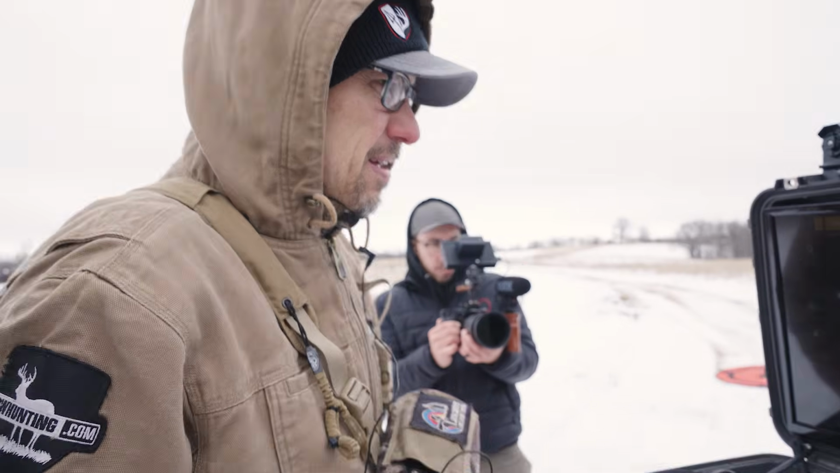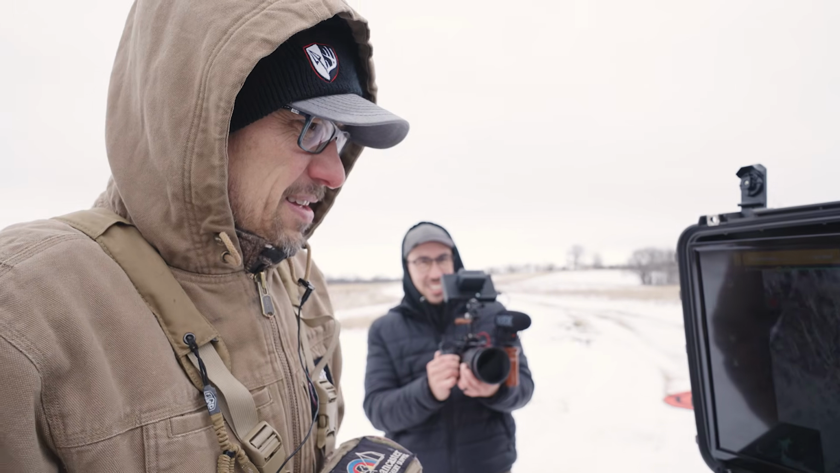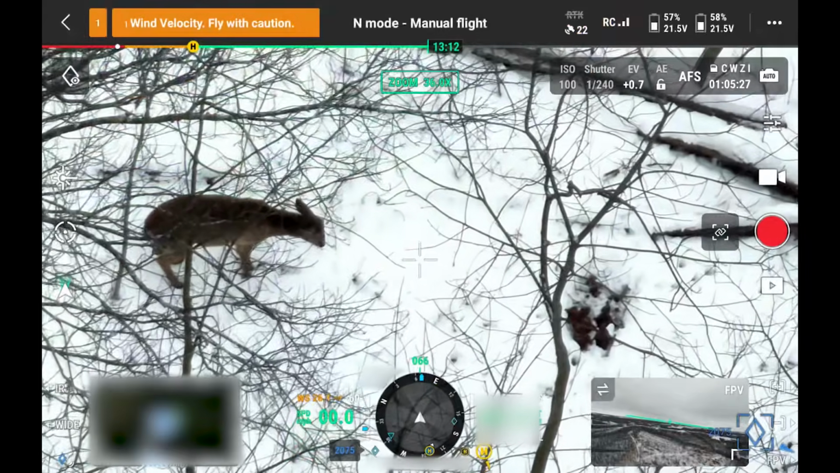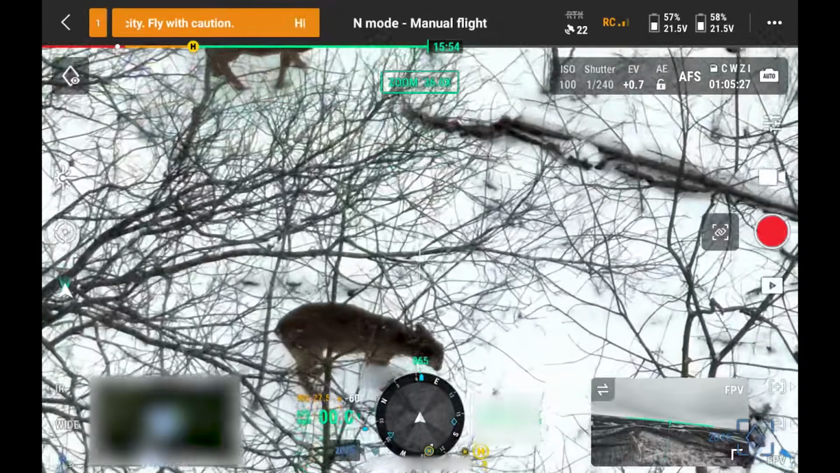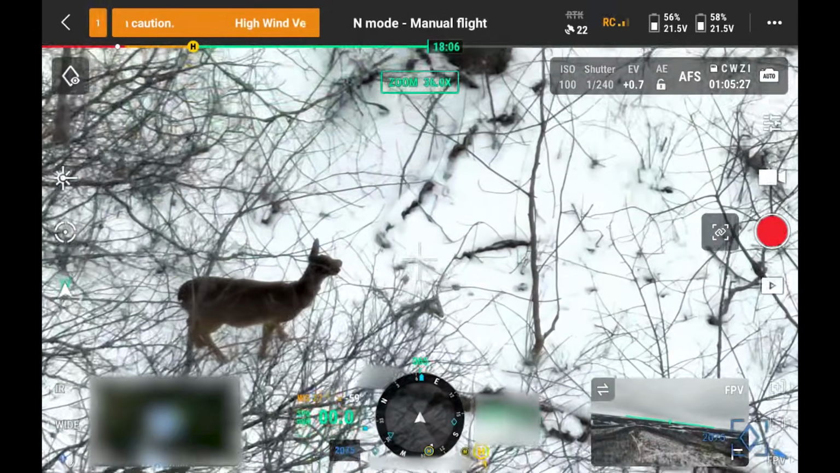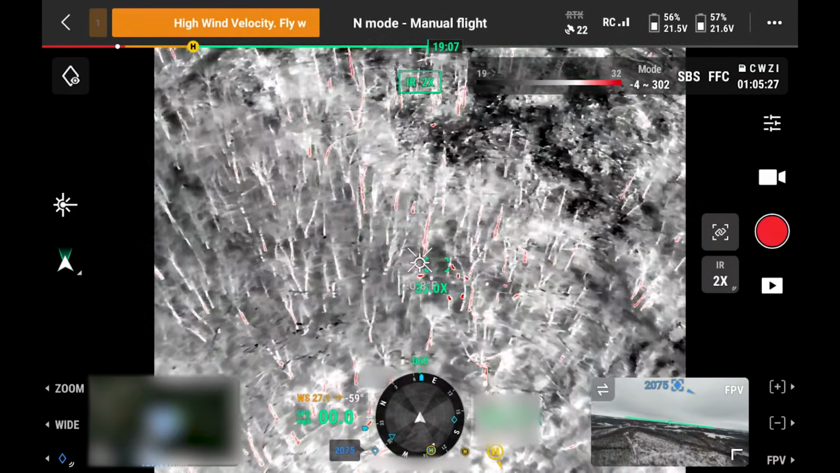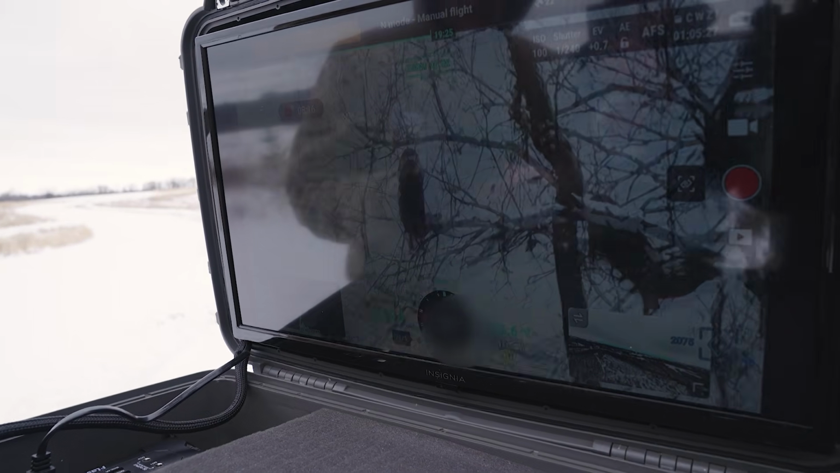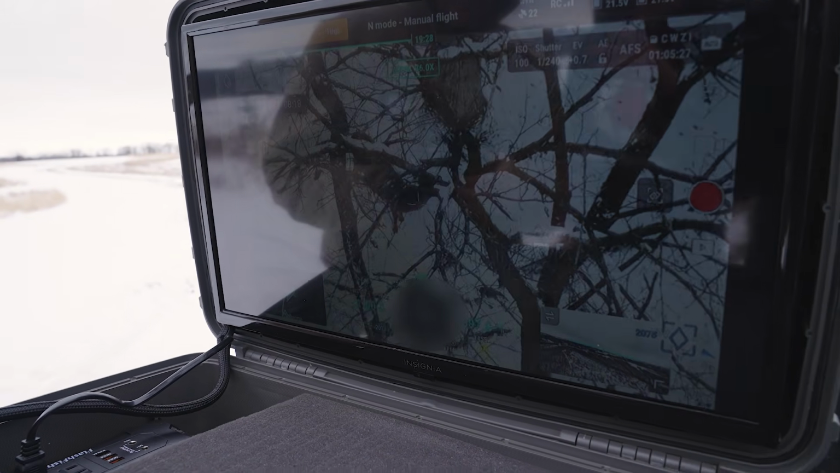My hands got to a point where they're not cold anymore because I can't feel them. Oh my gosh, here's a... Yeah, there's a nice little pod of them. Well, right now we are flying at about, I think he said 300-400 feet, and you can see a pod of deer. He'll zoom back out here in a second. You'll just see the red thermals. Right now they're zoomed in.